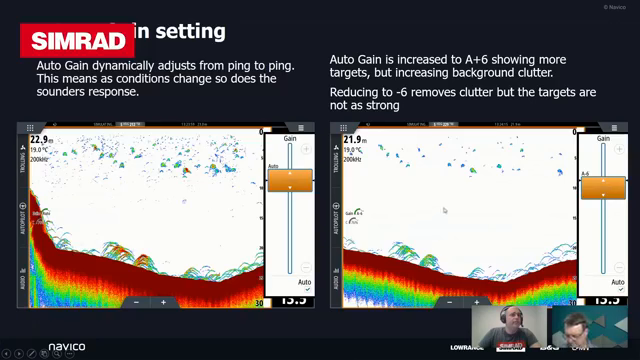And so you can see here, it's a really sharply defined picture. You're probably losing some of your smaller targets by doing that. But if you're only after the bigger fish, then that's definitely a way to run. And so that's what those gain controls are.